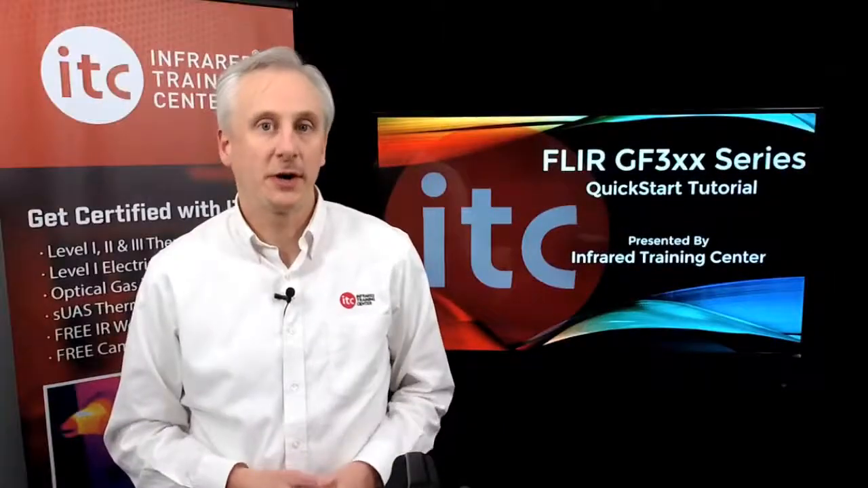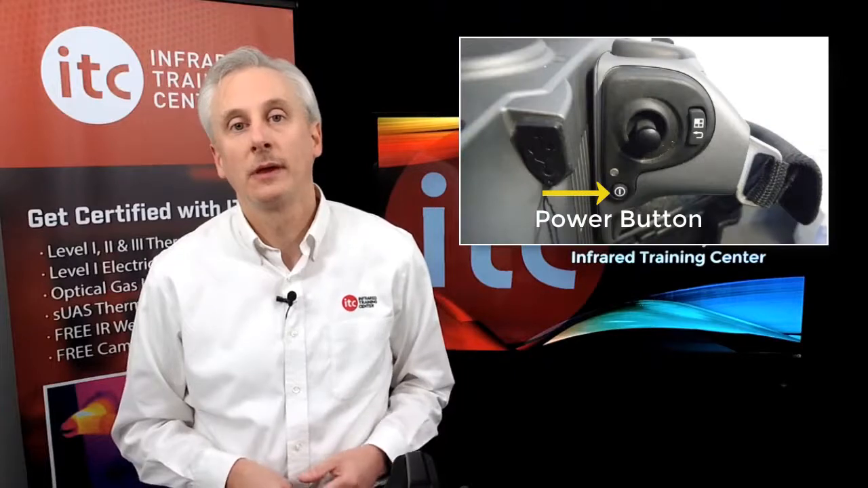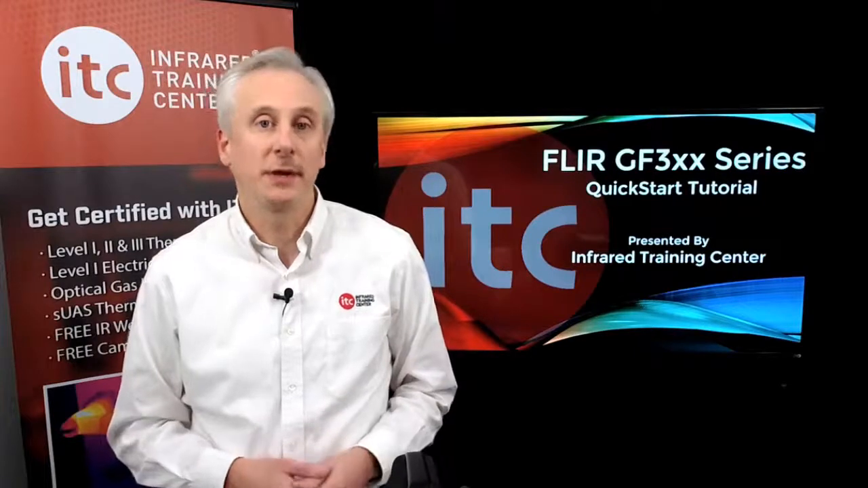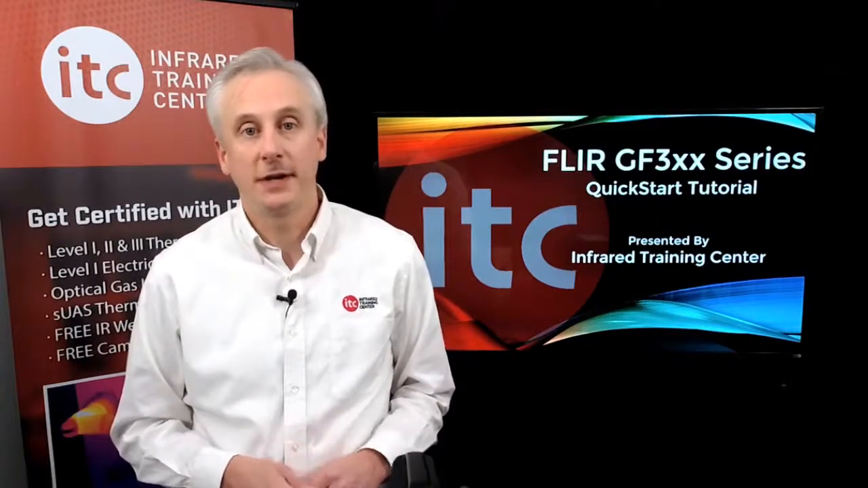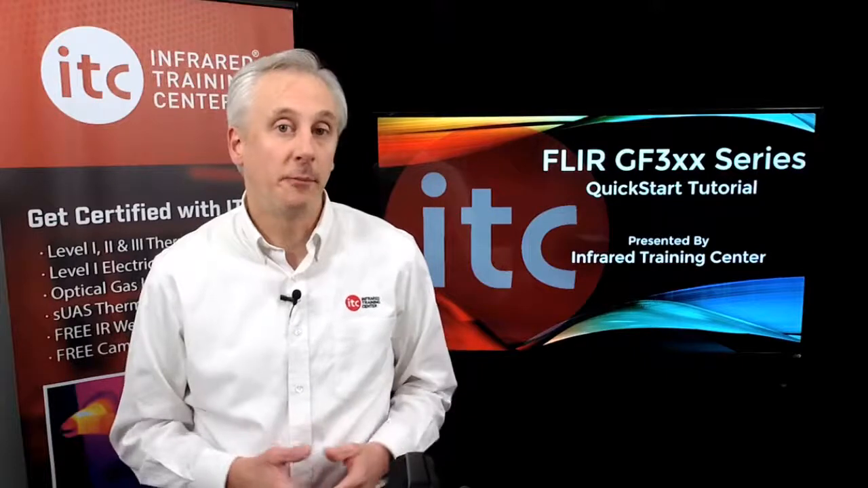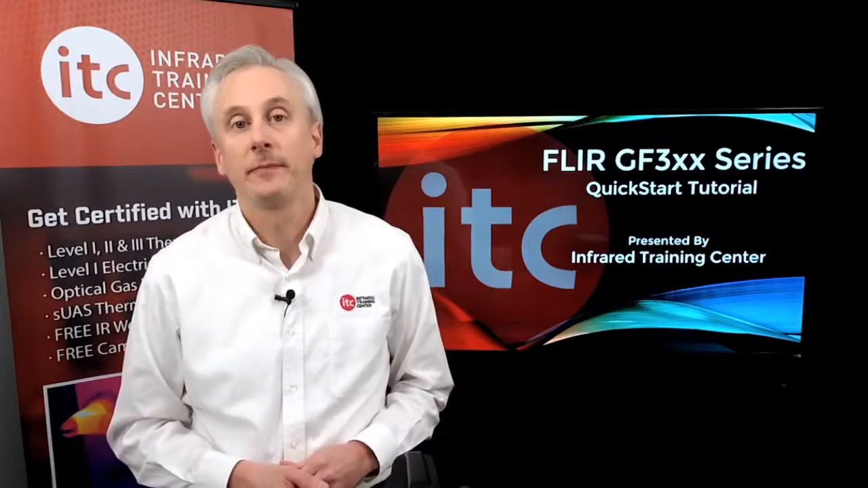Once the batteries are charged, go ahead and install one and power up the camera. The GF series cameras use a mechanical cooler in order to cool the infrared detector so it can display an image. The cool-down process typically takes around 7 to 10 minutes. Once it reaches the cool-down temperature, you'll hear the motor slow down and it will begin to display an image.